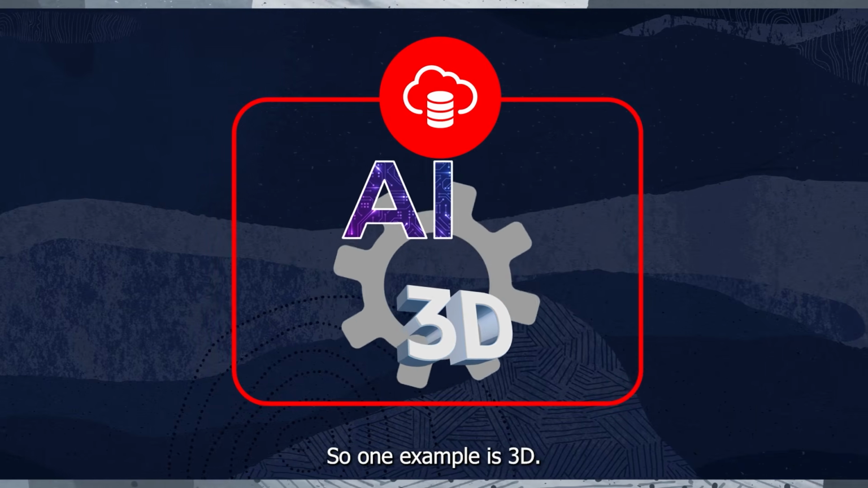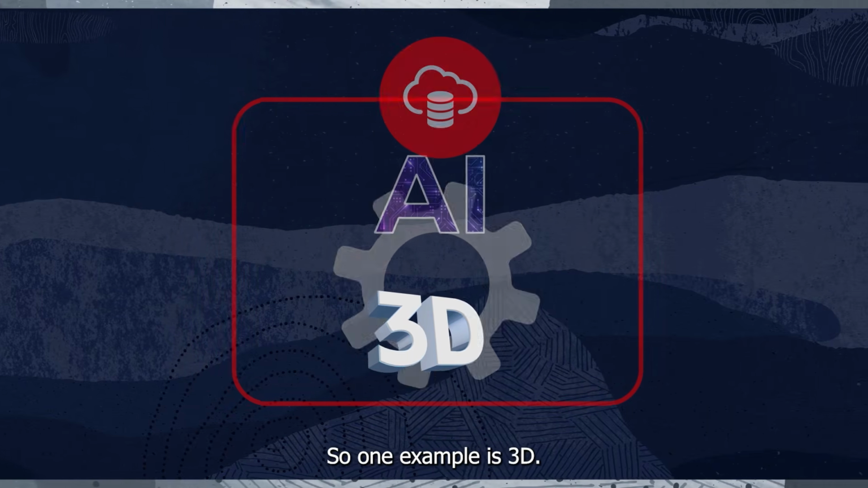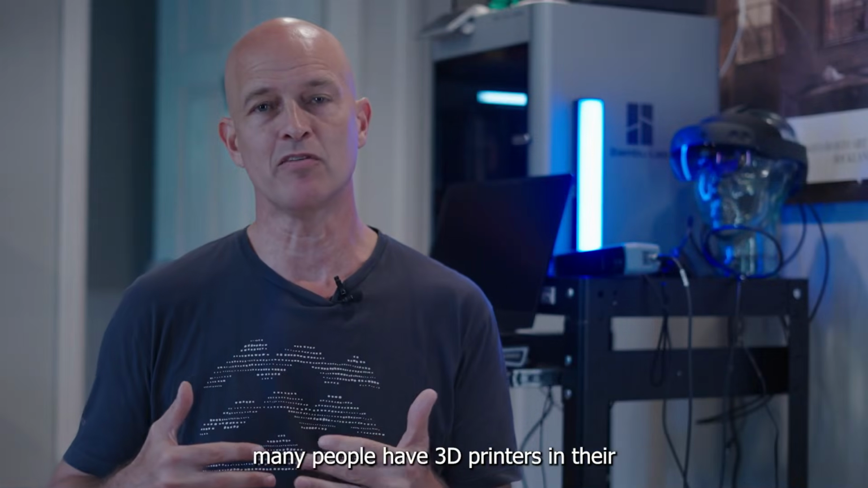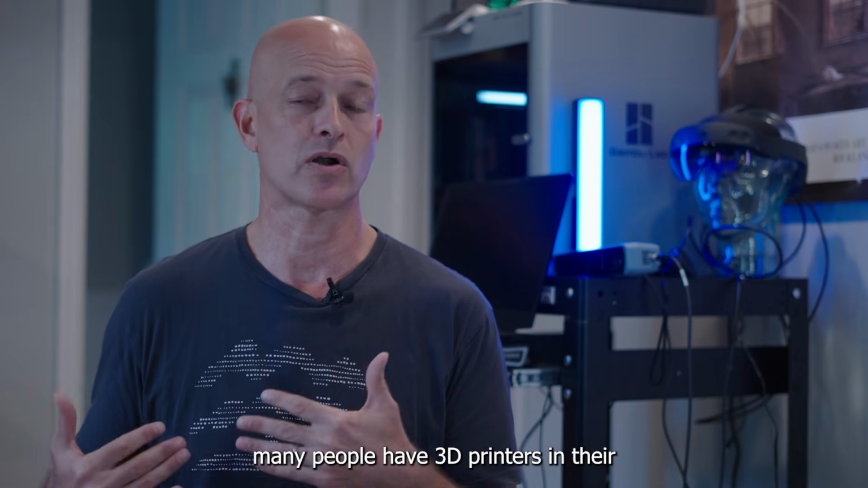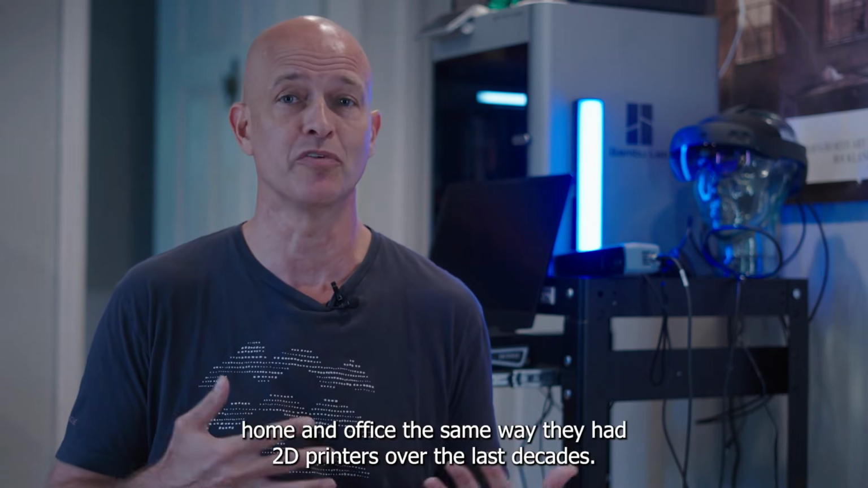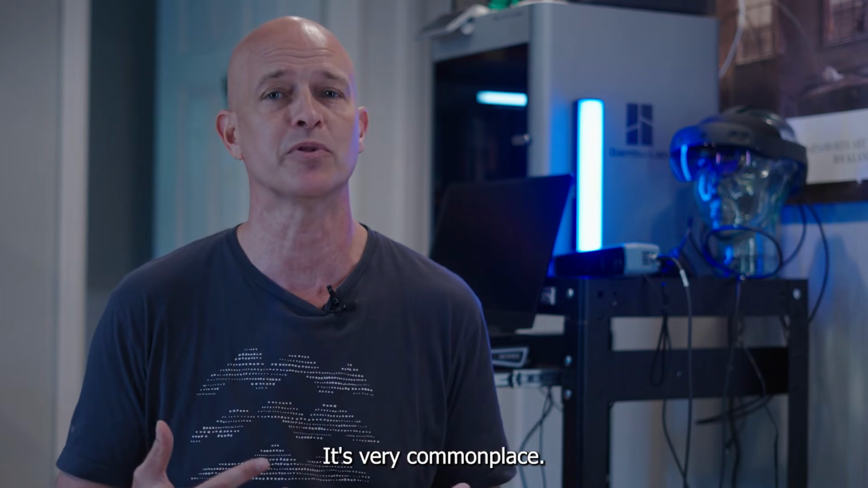So one example is 3D. In this day and age, many people have 3D printers in their home and office the same way they had 2D printers over the last decades. It's very commonplace.